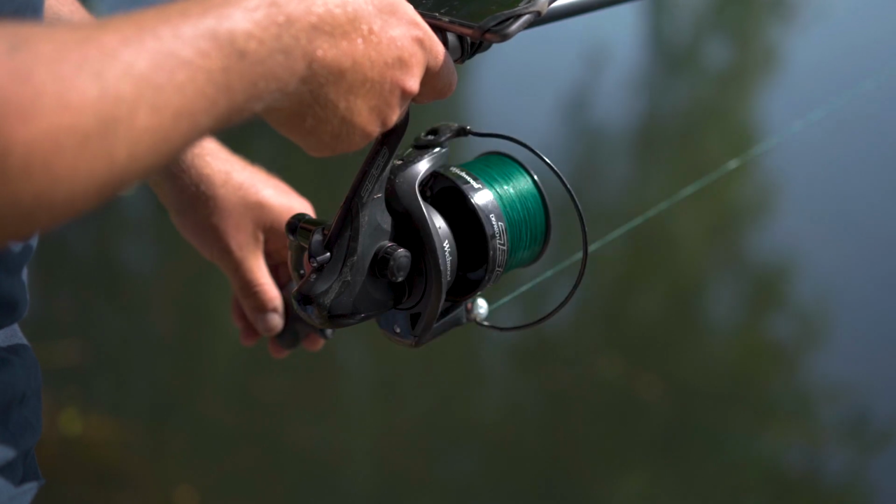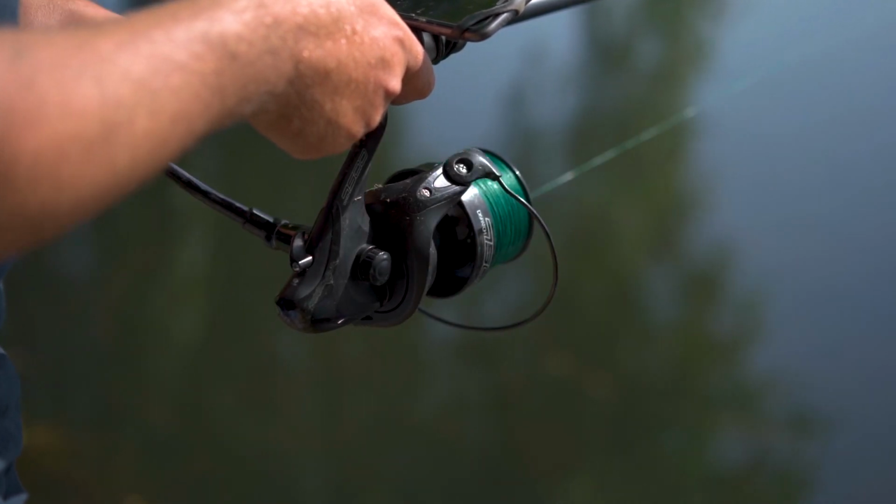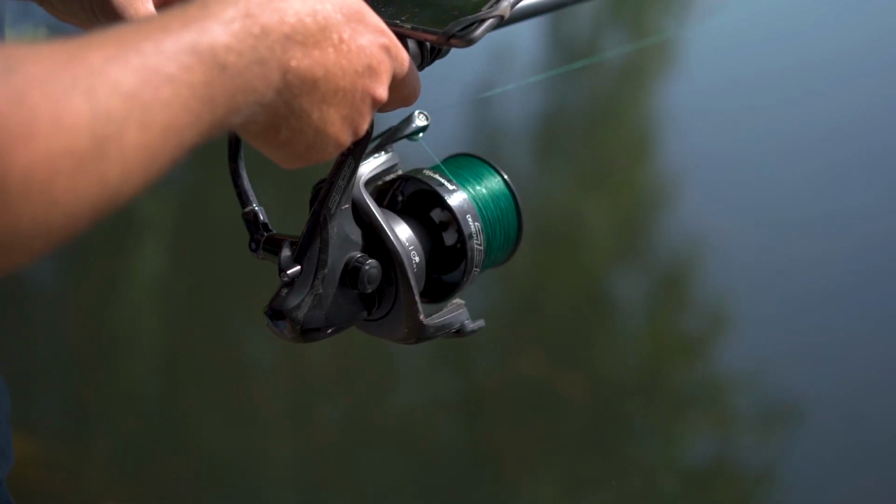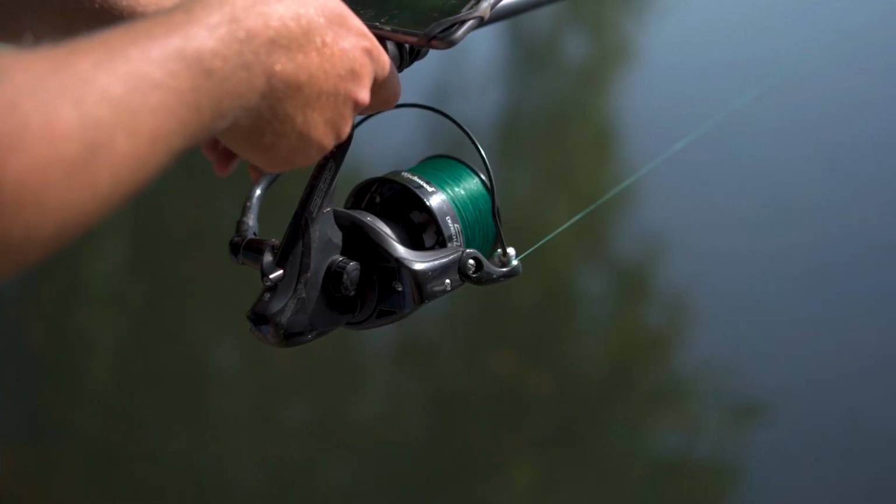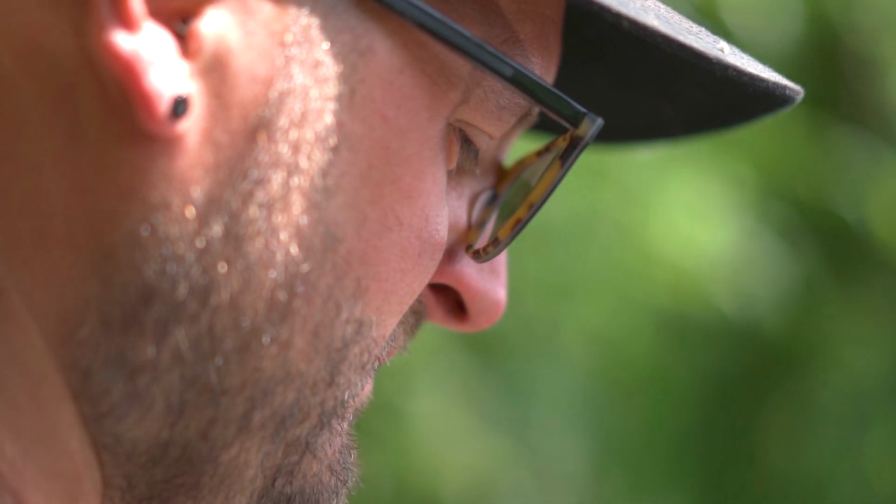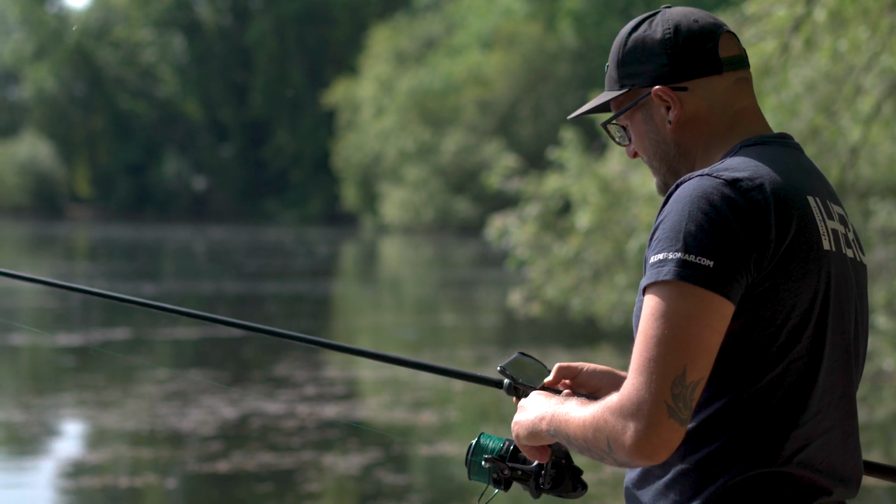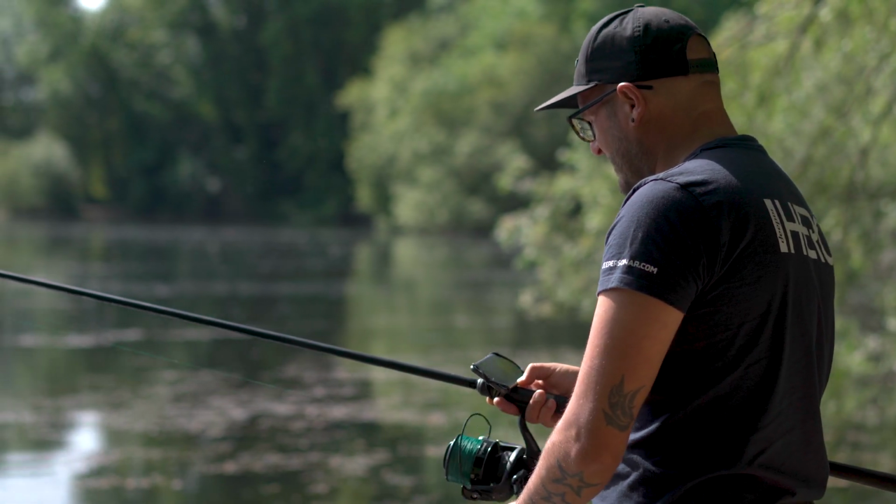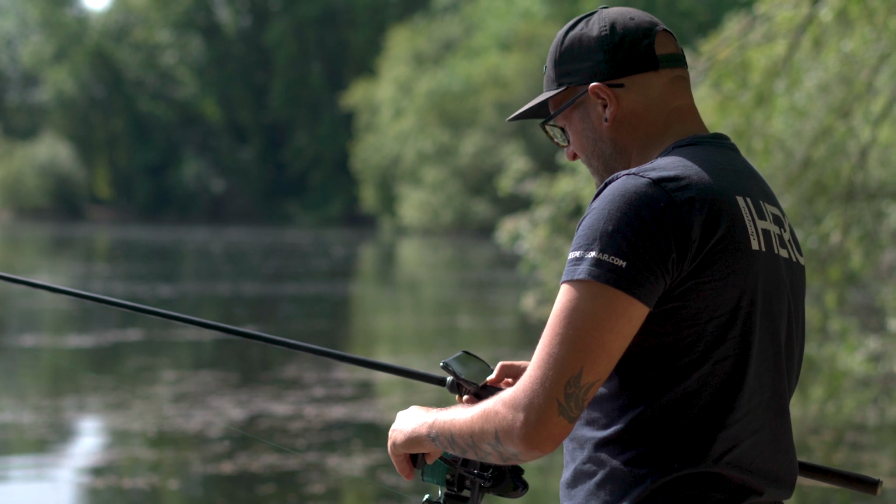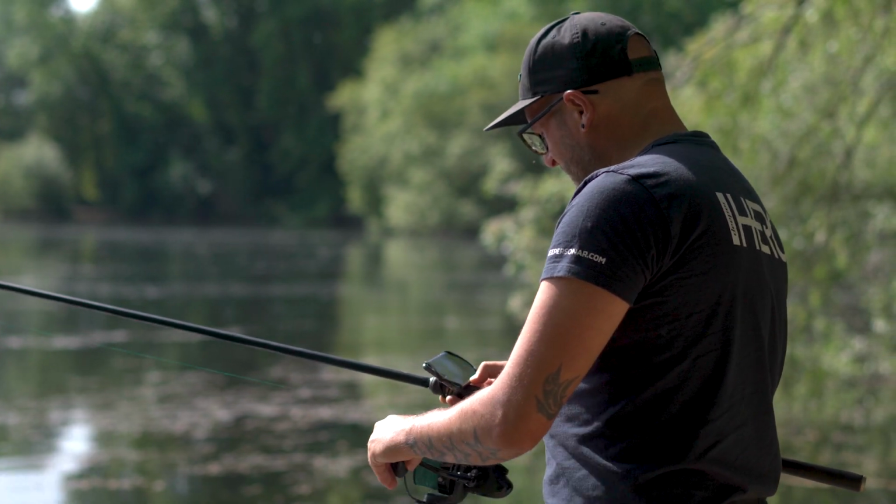I'm retrieving it slowly, again on that narrow beam, because these holes between the weed may not be too big. So I don't want a big wide beam scanning a massive area. I want to find a real small, pokey hole or little run-through that the fish are moving in and around, and somewhere that I could present a bait. Now this is looking absolutely bang on.